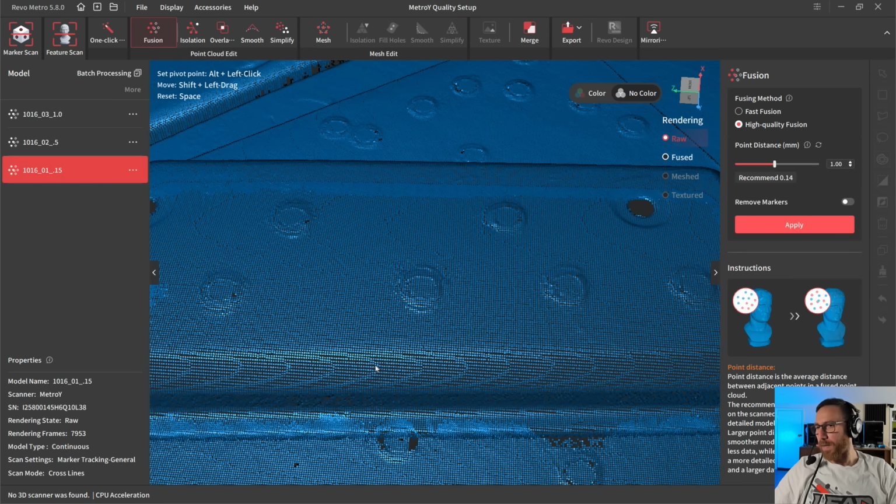So with all of that data, when we go through the process of fusing it and essentially taking the raw data into a cleaner version of that point cloud, we need to have a good understanding of what these settings do. First, I never use the fast fusion method. I think that this would be okay on parts that don't have a lot of detail. Probably not stuff that you're laser scanning.